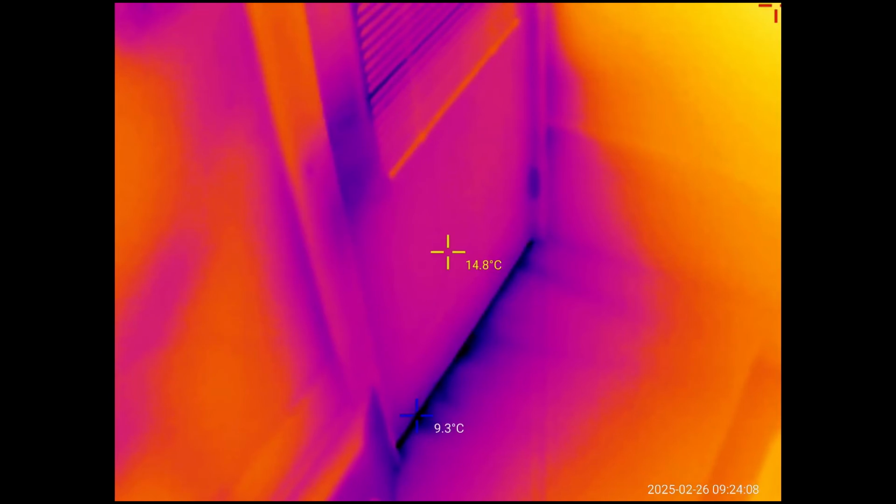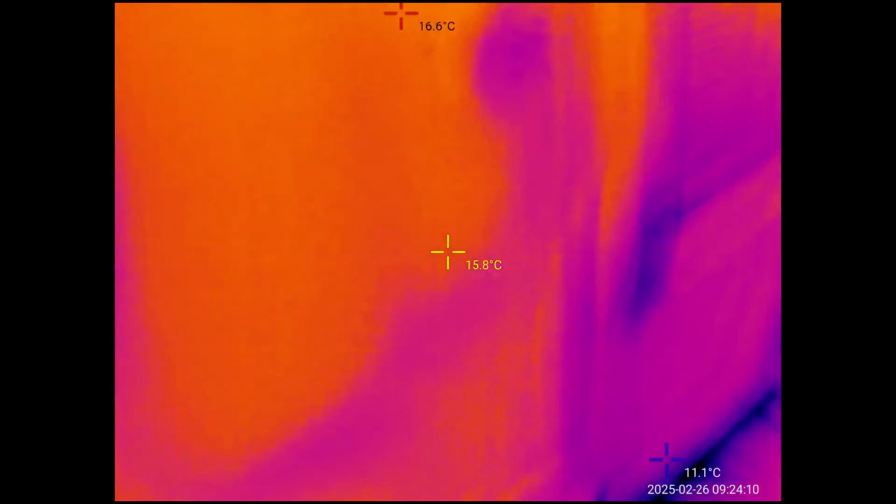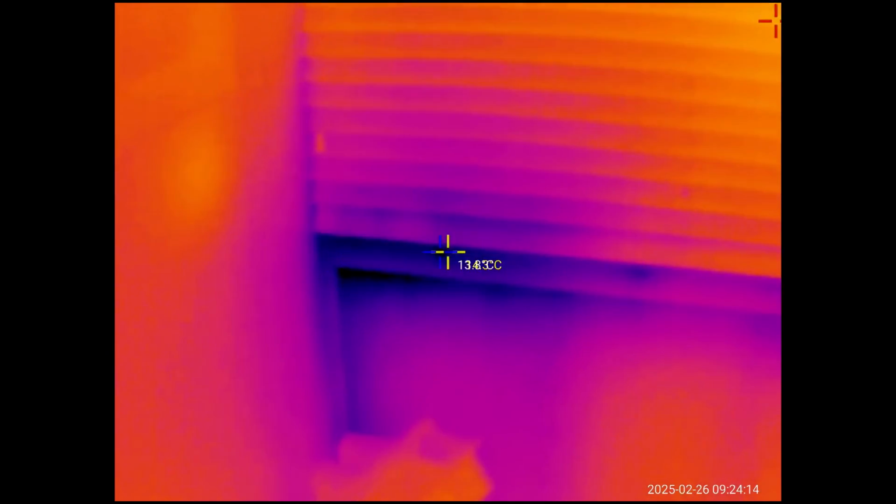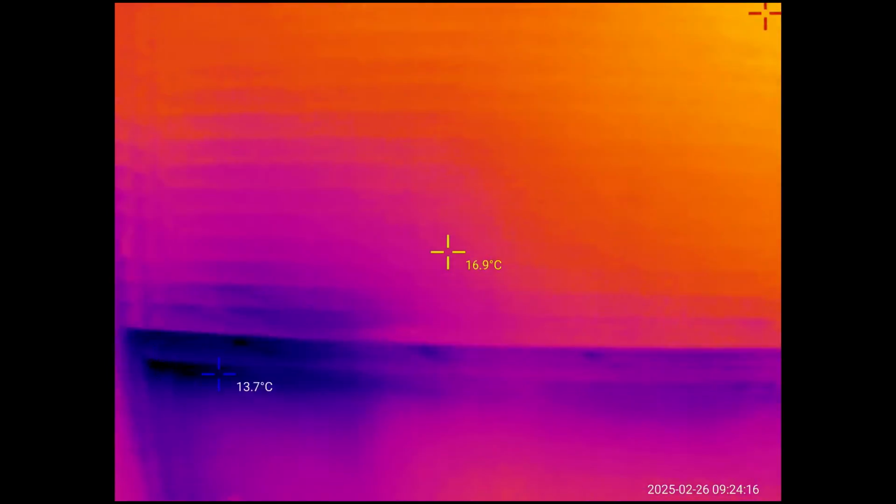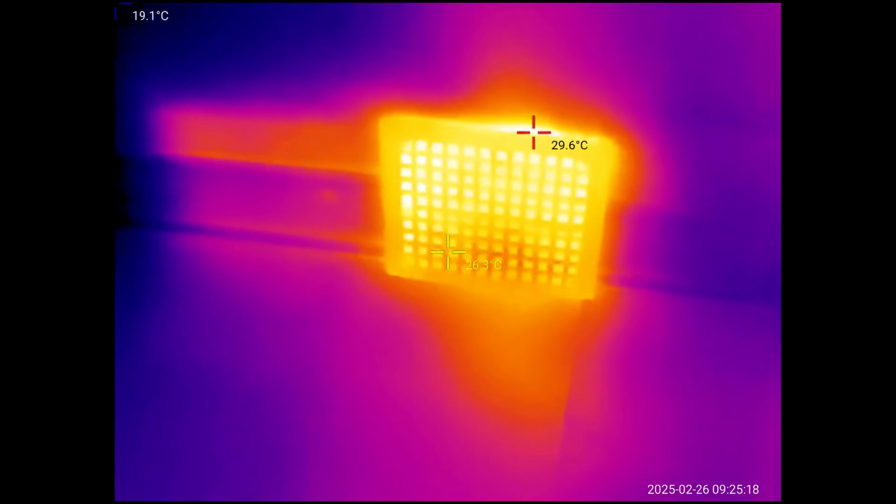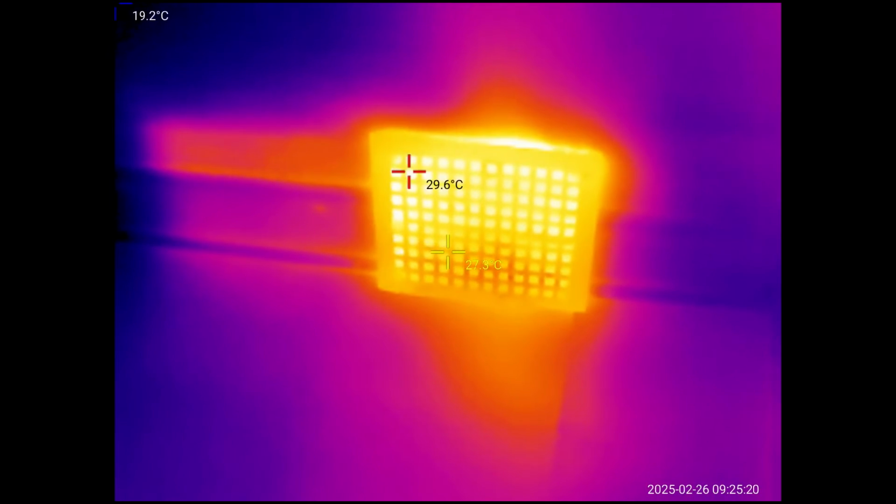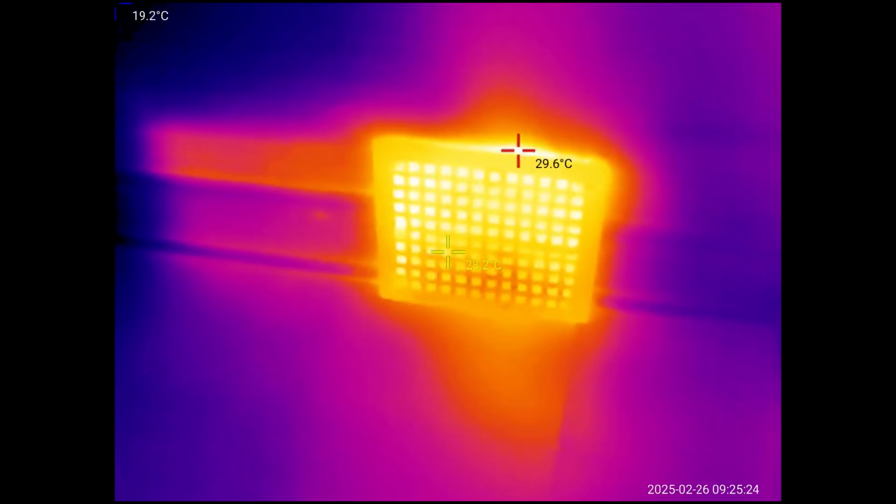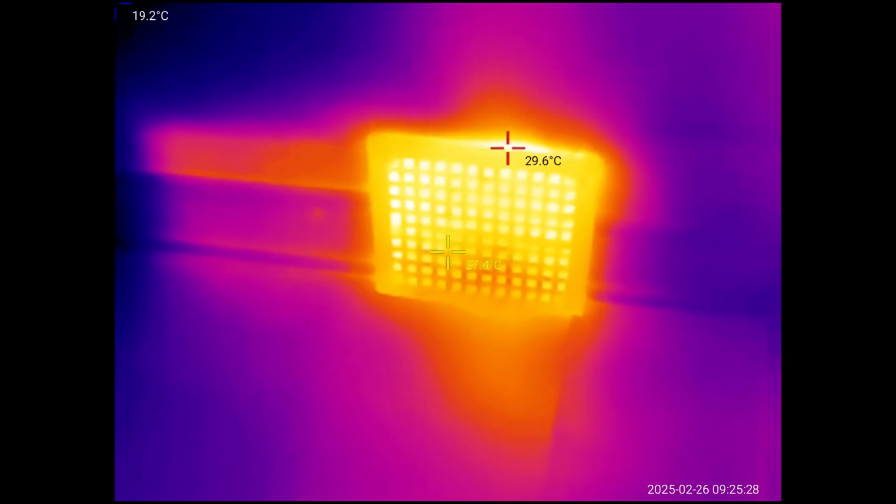This is going to be awesome for going around with the old house windows. Like, here's a window here. Some air seeping in the corner there, but overall doesn't look too bad. Alright you guys, so here's a really good example of something that you can check too. This is the register in my house that blows out the heat. It just shut off here, and look at that thing glow. It is a nice bright orange there.